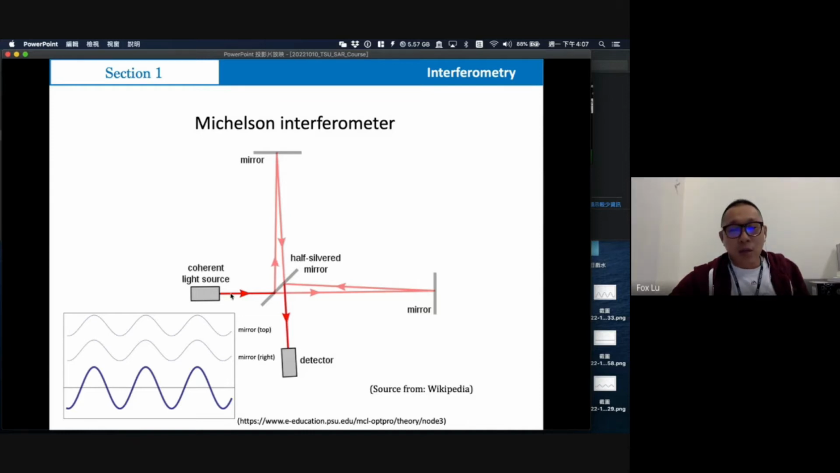So the light will go to the right side mirror or the top side mirror. When the right side mirror reflects the light back to the half silver mirror, some light will penetrate back to the original light source, and some signal will go to the detector here.